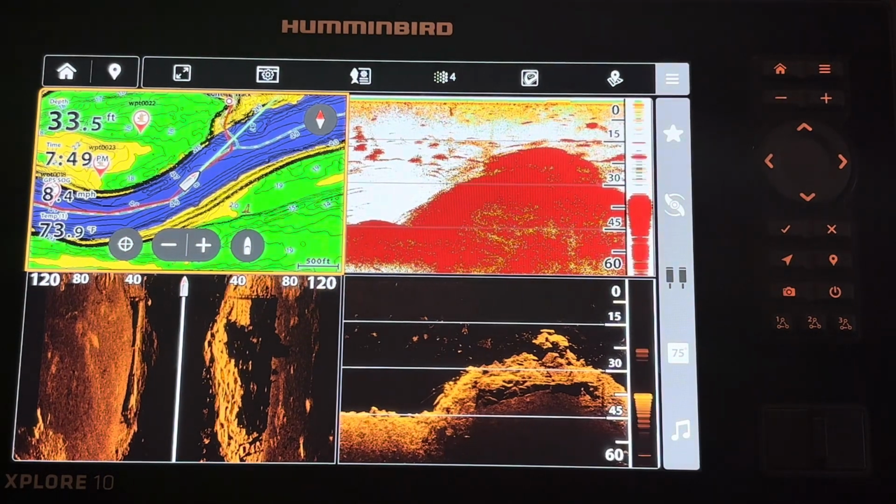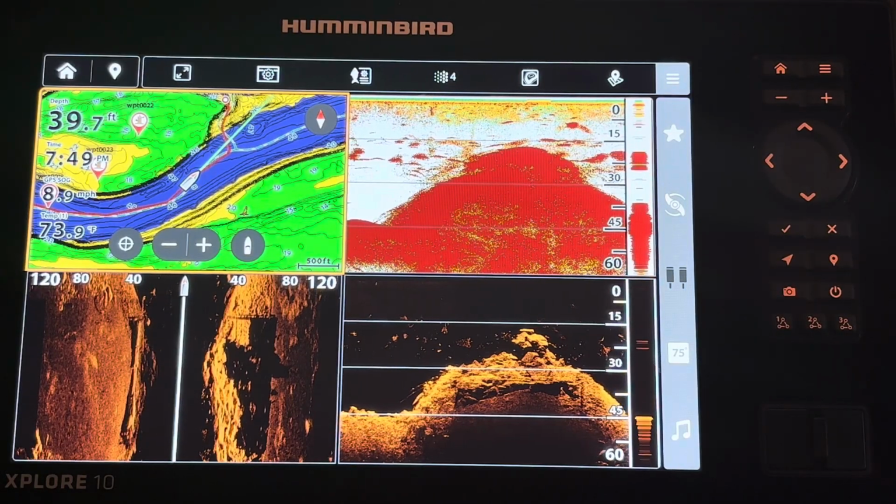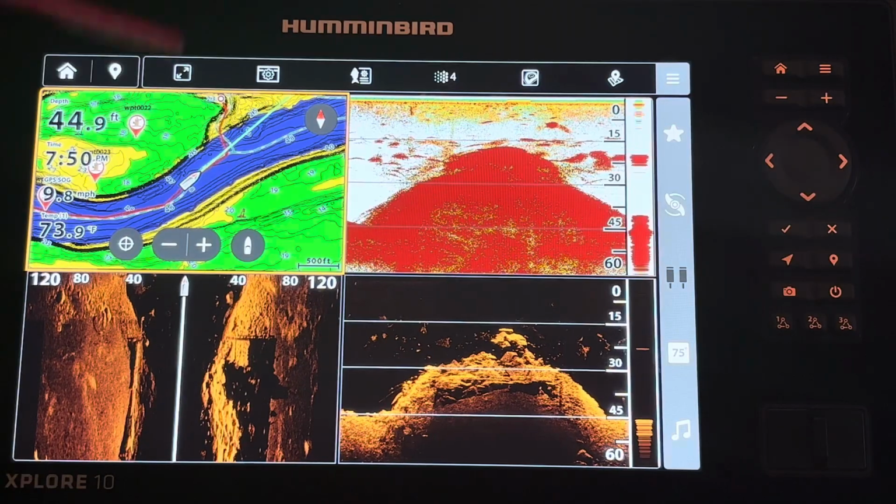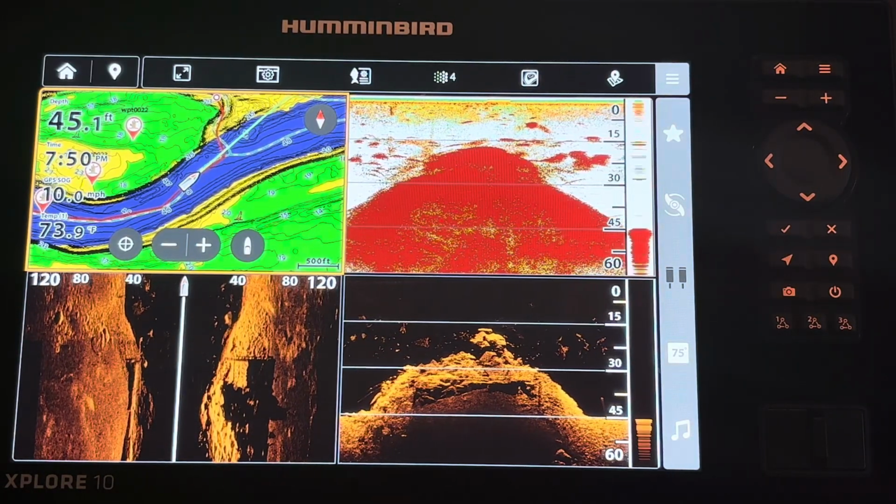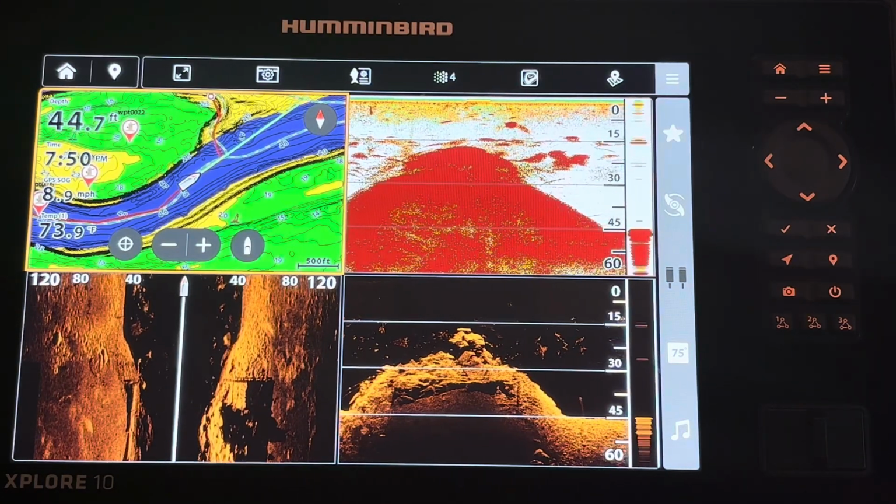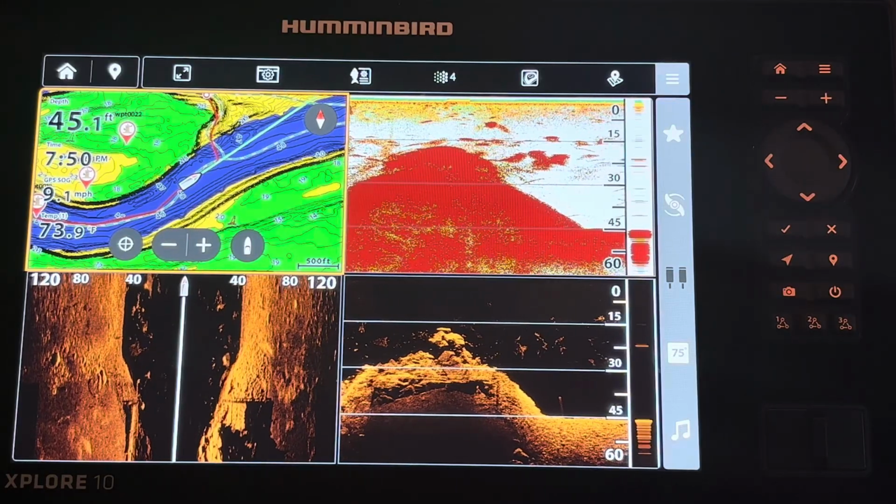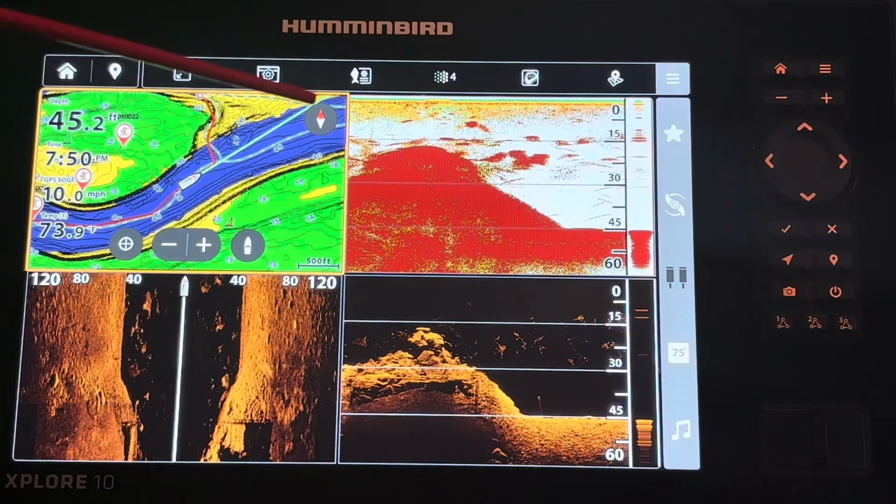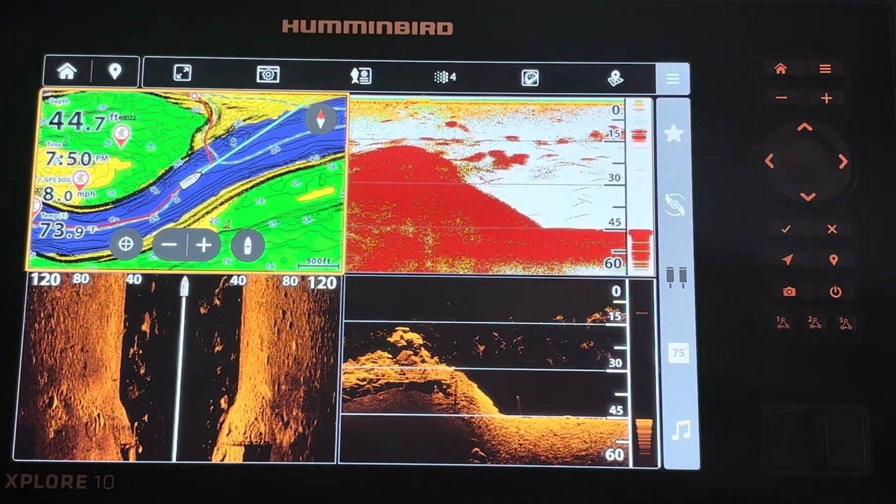My first honorable mention goes to simplifying choices for buyers purchasing an XPLORE. All units are side imaging models, so all you have to do is decide whether you want an XPLORE 9, 10, or 12-inch model, and whether you want a control head only model or a unit with a transducer. Side imaging includes the following features. You get your mapping, 2D, down imaging, and side imaging.